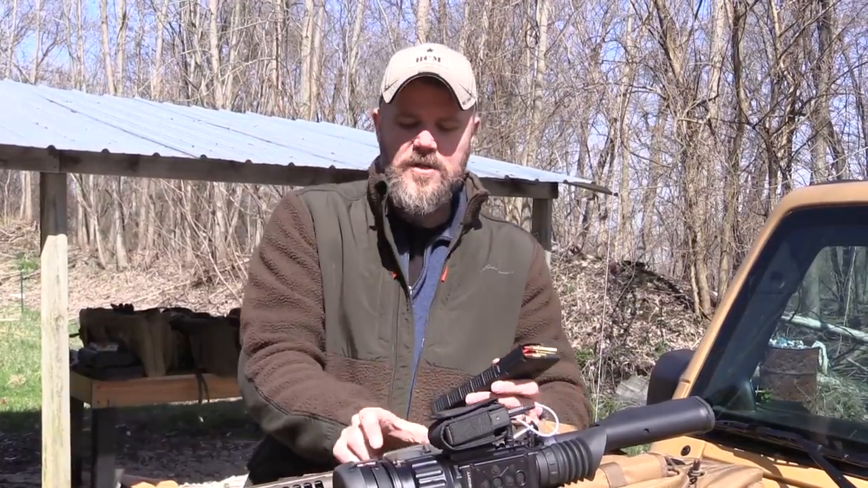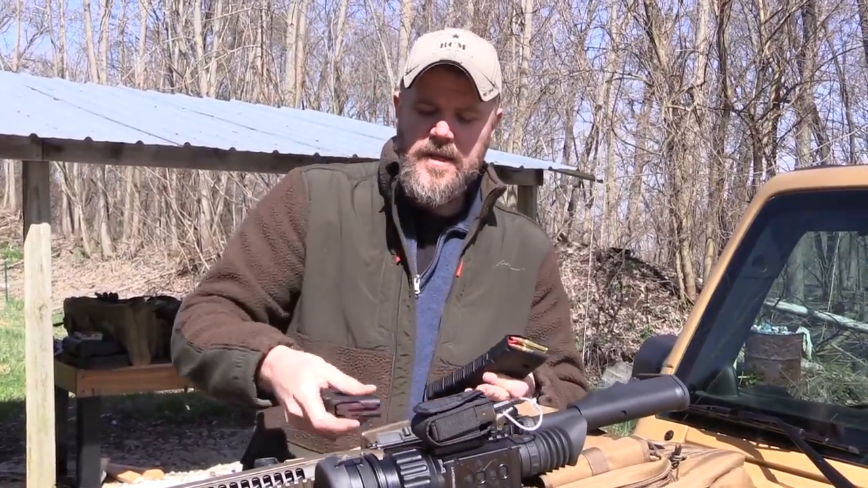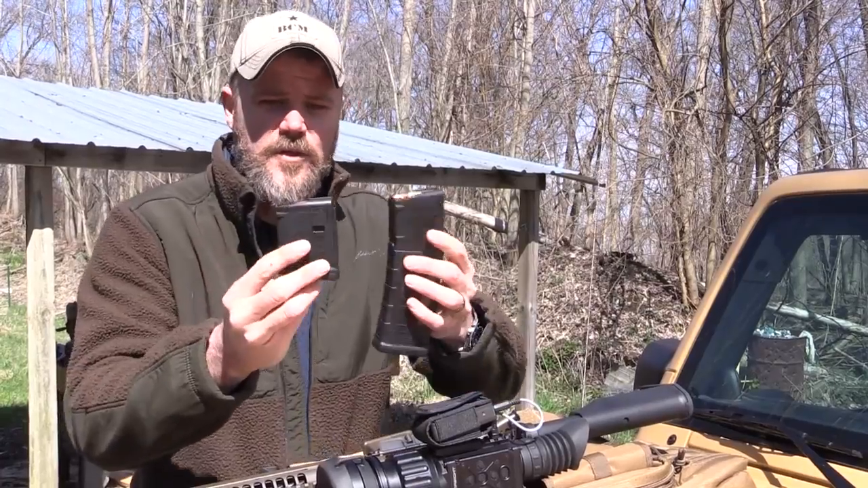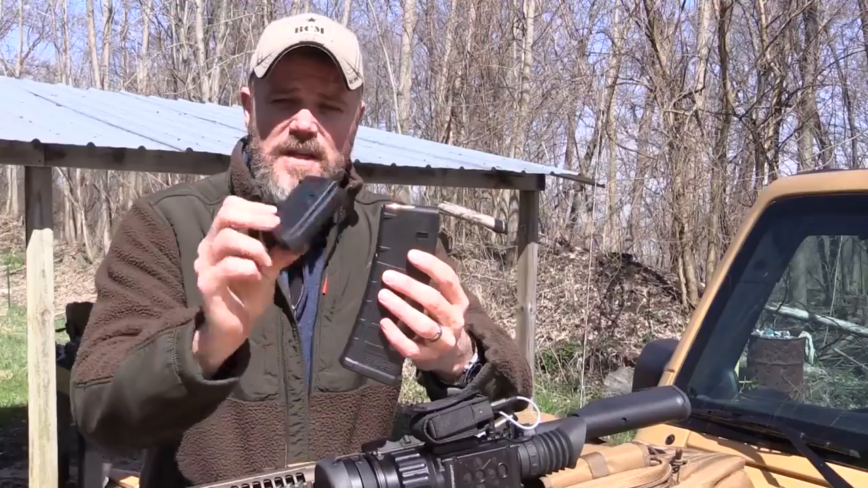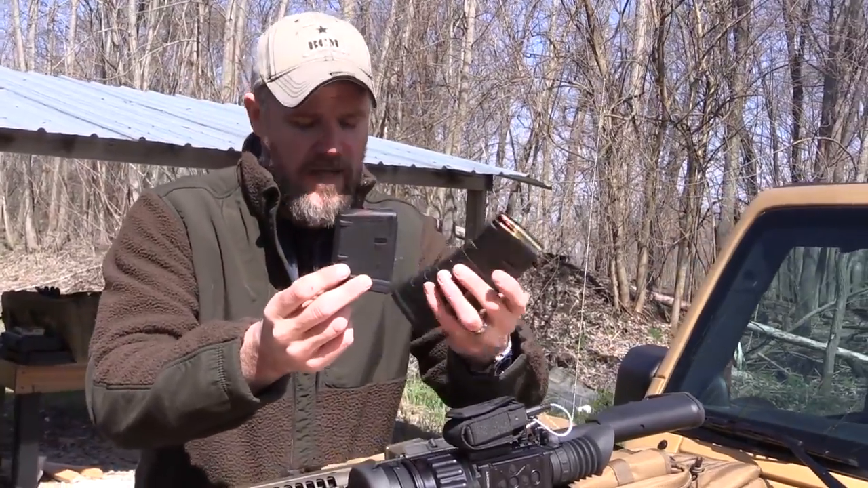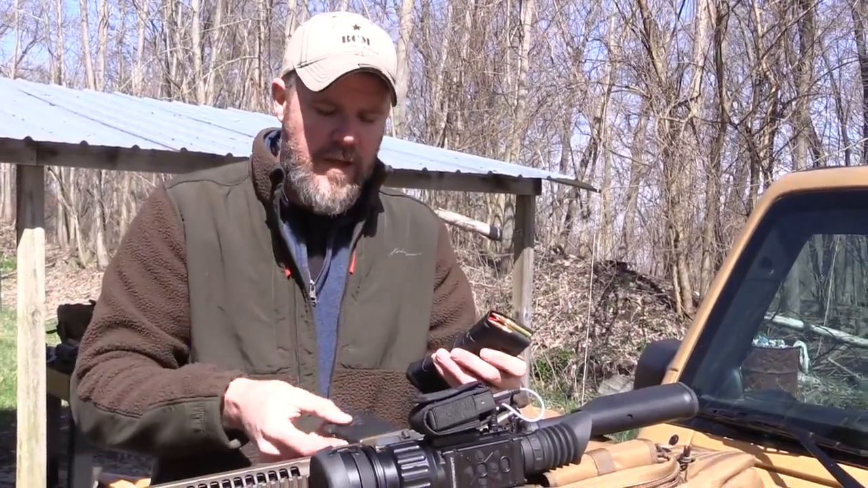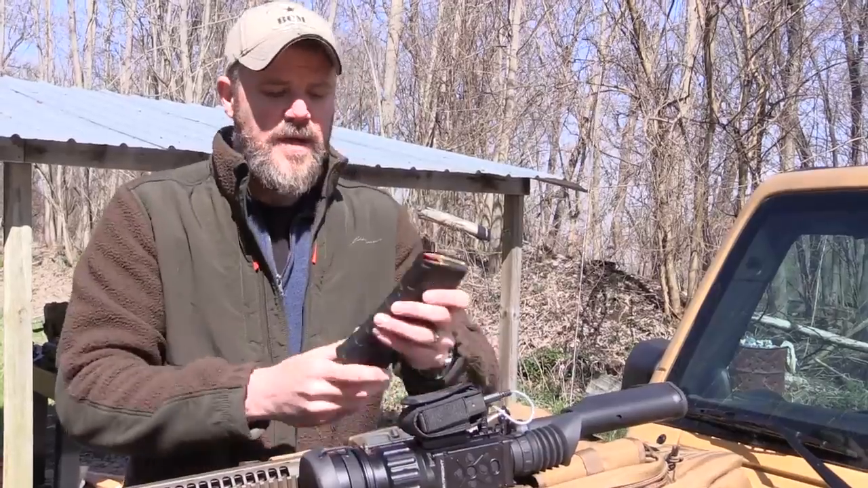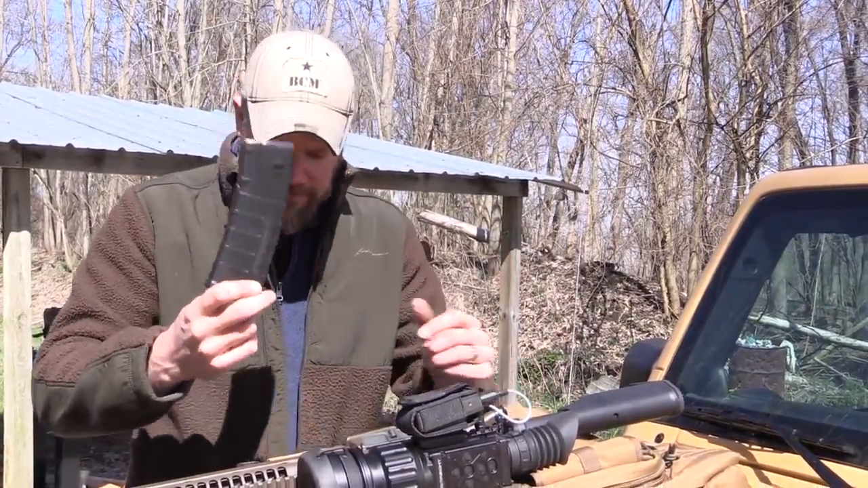Now, what you'll see me using quite often when I'm not in the field hunting is this 5-round magazine, which is just a trimmed-down PMag. Magpul's not making these for LWRC. They're doing these in-house, chopping them down and making these 5-rounders, which are really handy because they allow you to get the rifle nice and close to the bench for zeroing. So this is a great range tool to get the rifle zeroed. And this is what you're going to see me running in the field, because obviously 30 rounds when you have a bunch of pigs running around is critical.